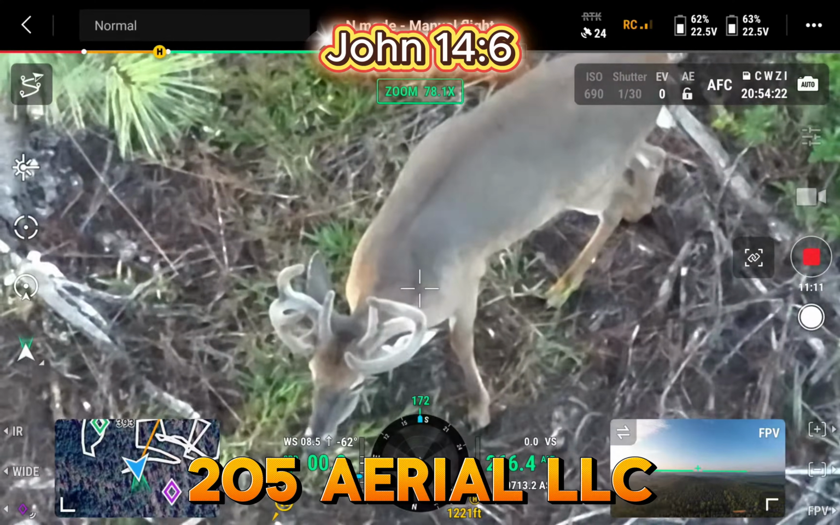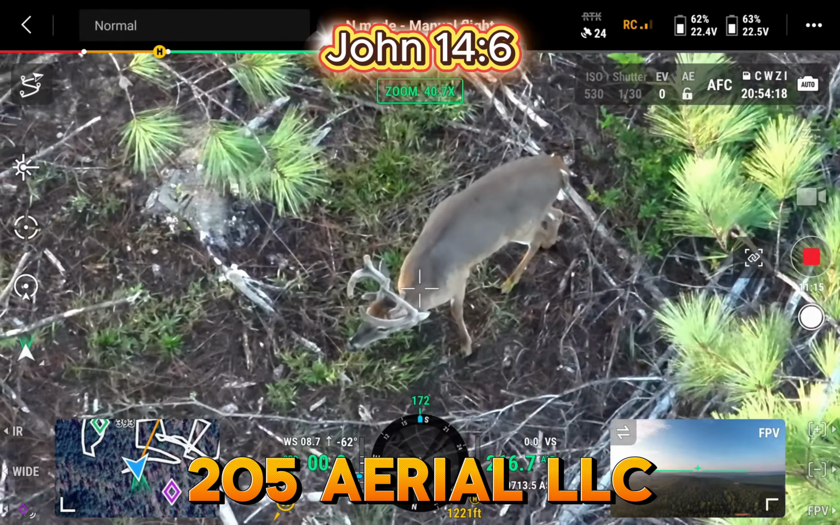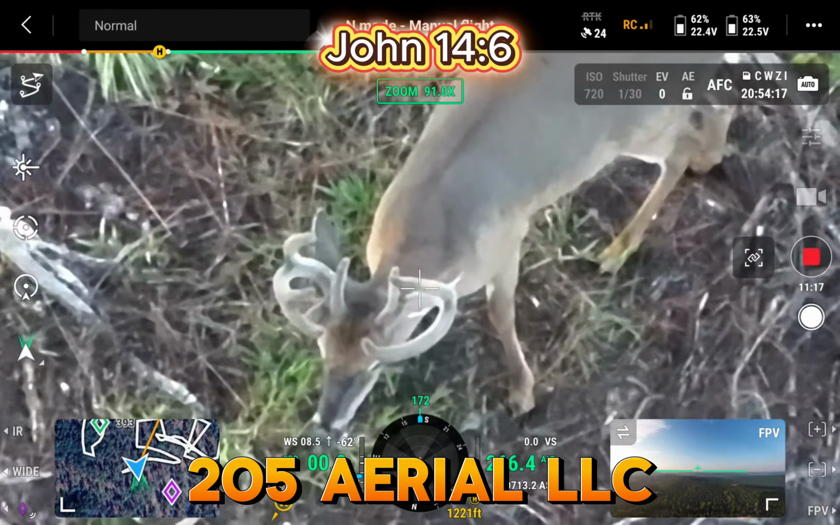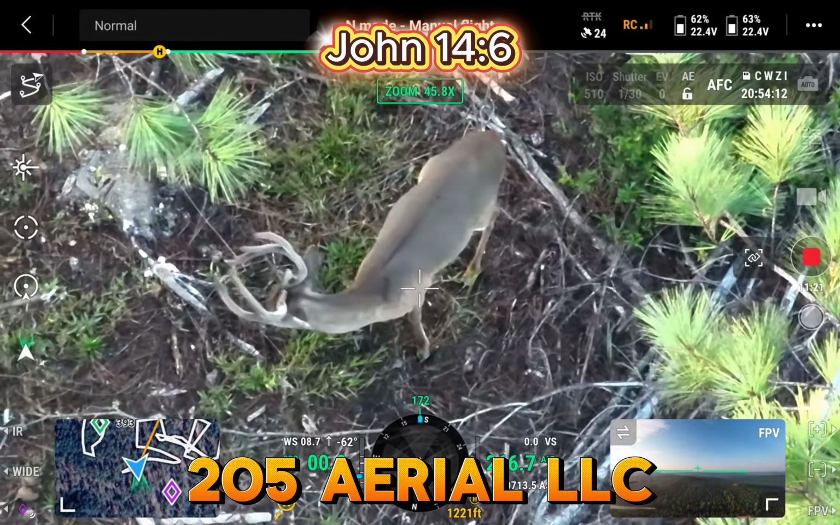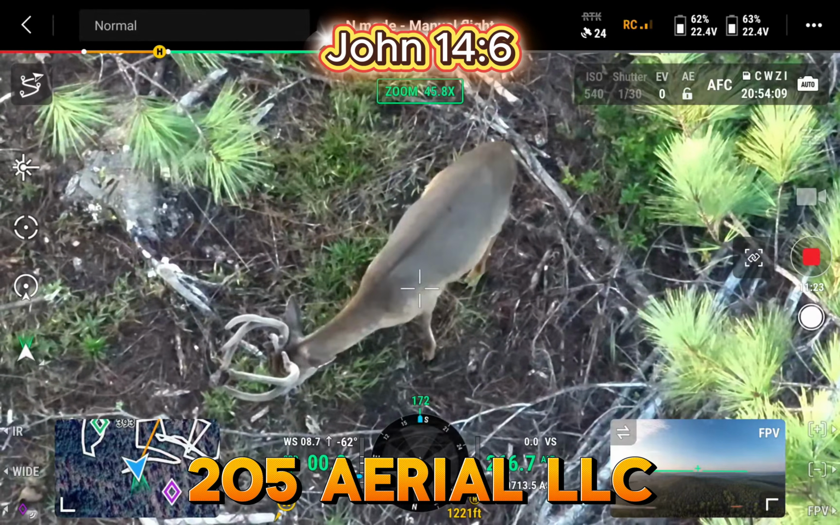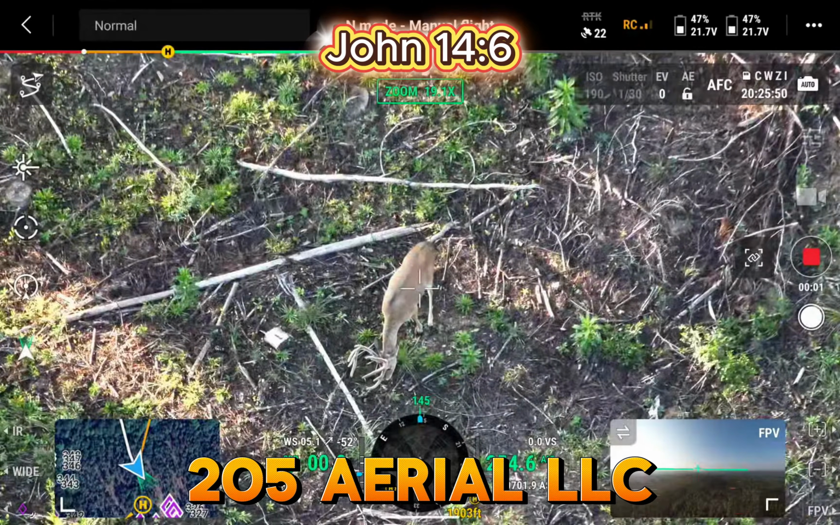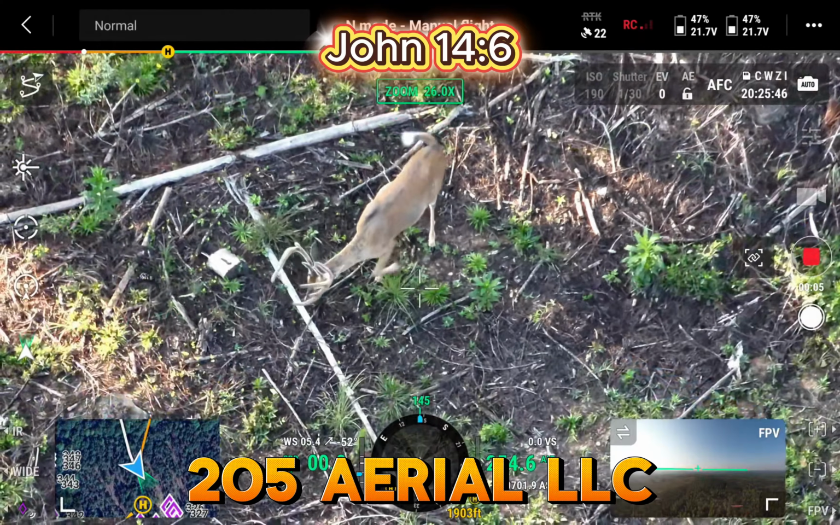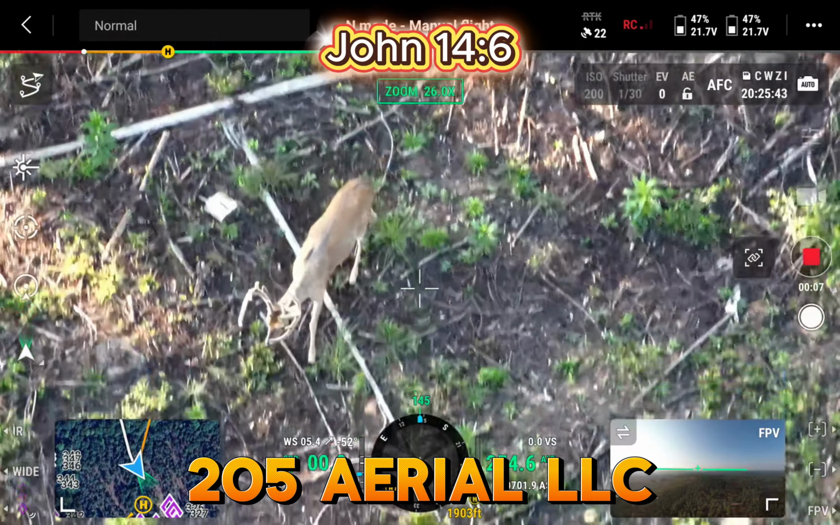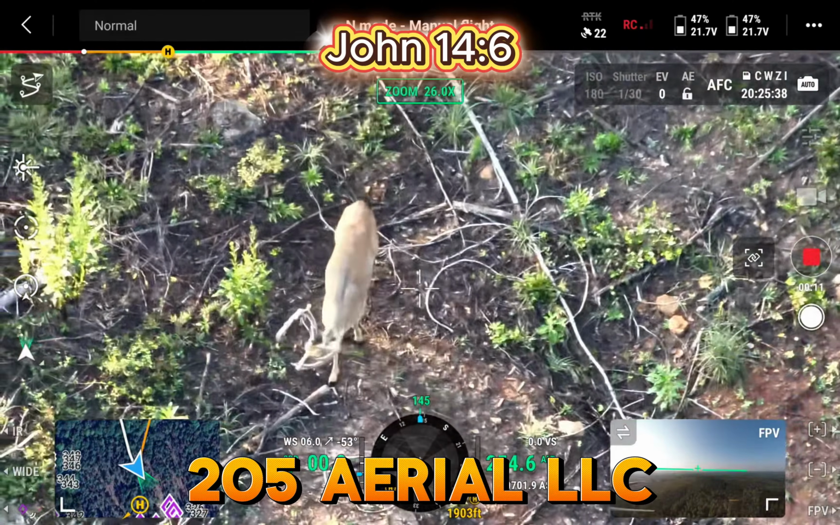I don't think you can blame anybody for mistaking him for a 4-year-old. I mean, his body is, I don't think this deer's going to have a huge rack, but as far as his age, there's the 10. He's almost always in that same spot. I didn't have to look for him very long at all. I know where he likes to hang out.